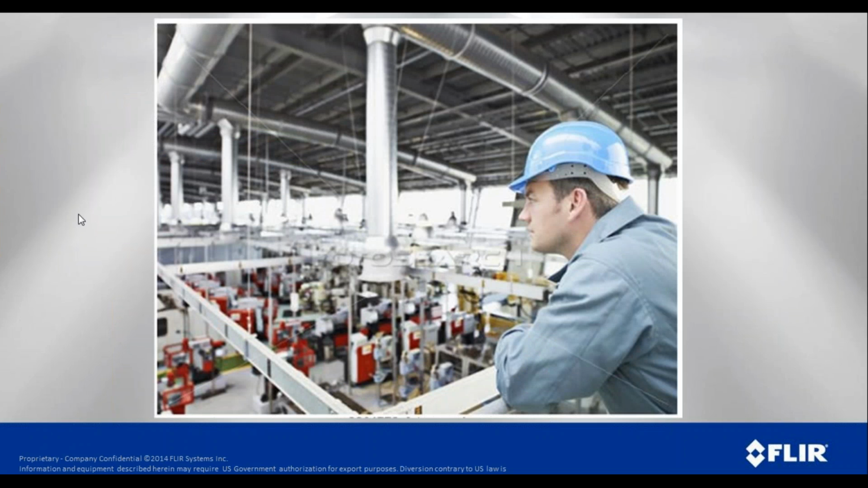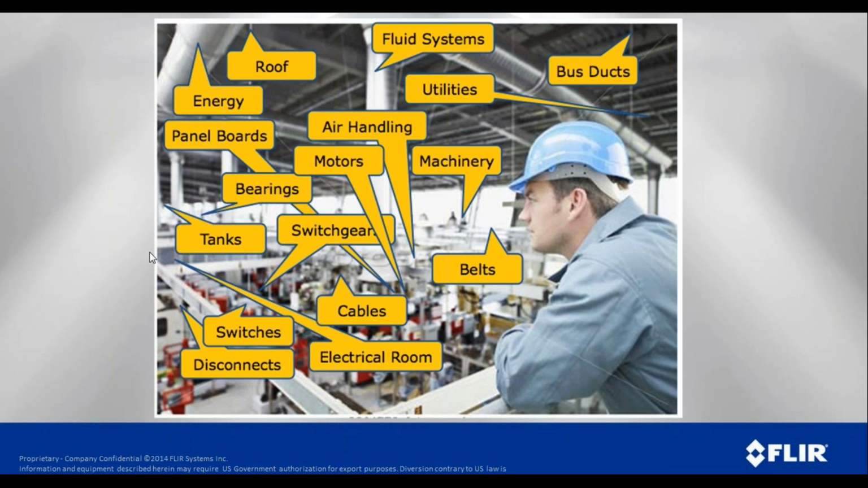When you think of a common industrial environment, the most common application, the first place someone is going to take their thermal camera is normally the electrical room. That's where all the electricity is. That's where all the components are that could heat up. But if you do that, you're really only getting part of the value of your camera. There are lots of other applications all over the facility, and you can see some of the examples here.